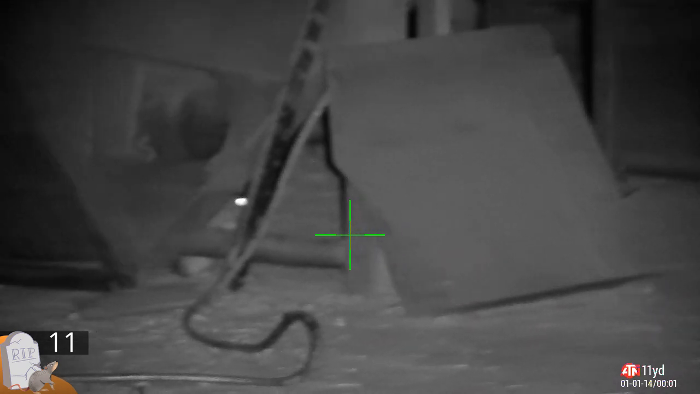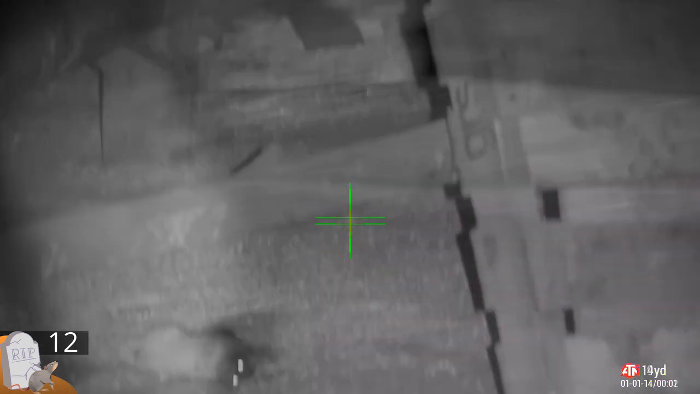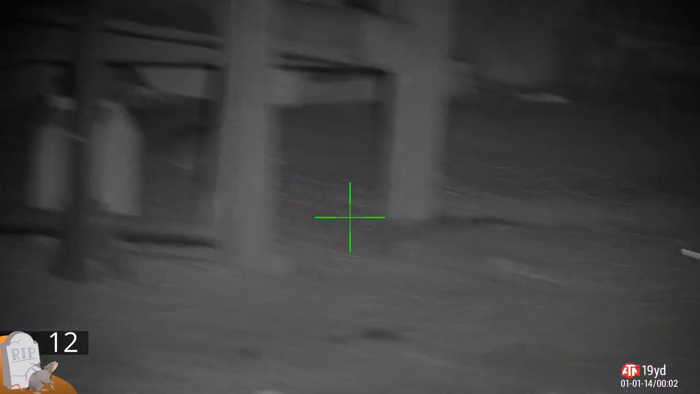Couple of cheeky little rats hiding away there. Just in range, 14 yards, nice clean shot. Straight down, he's not getting back up from that. Now they were just starting to come back in. I shot one of them and the rest have disappeared again.